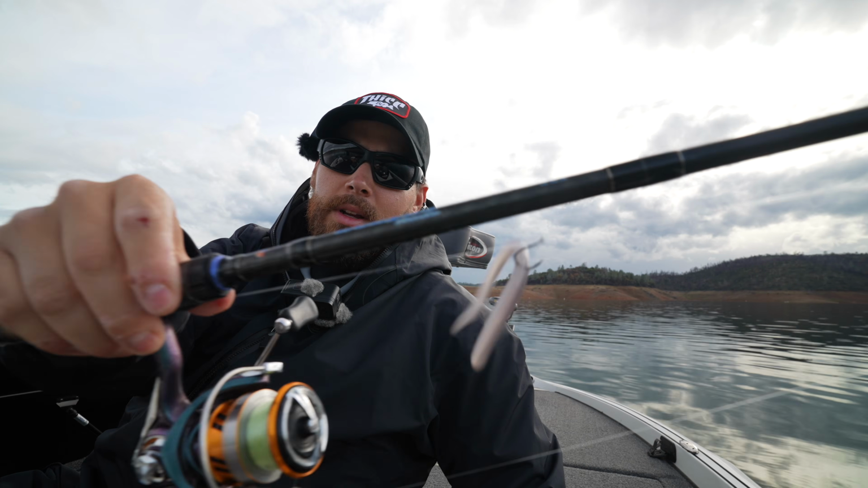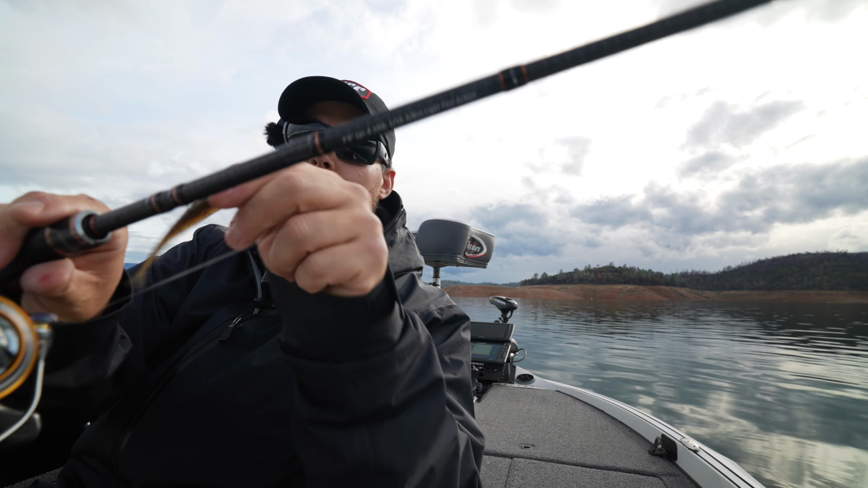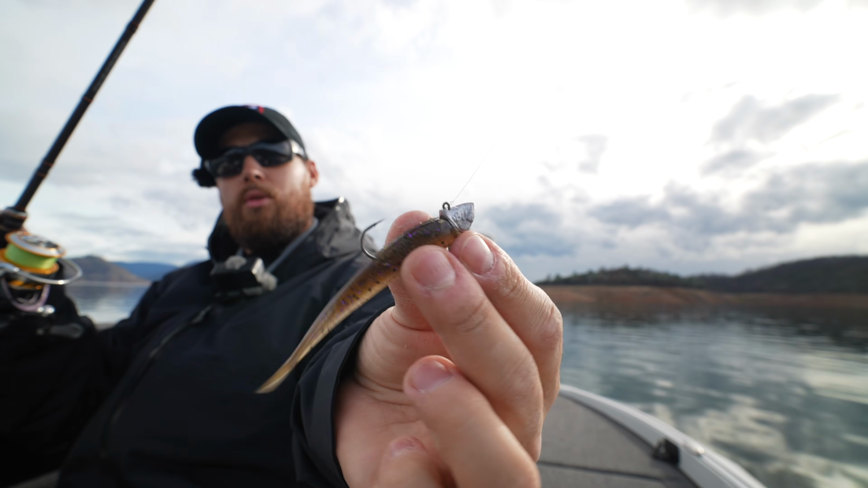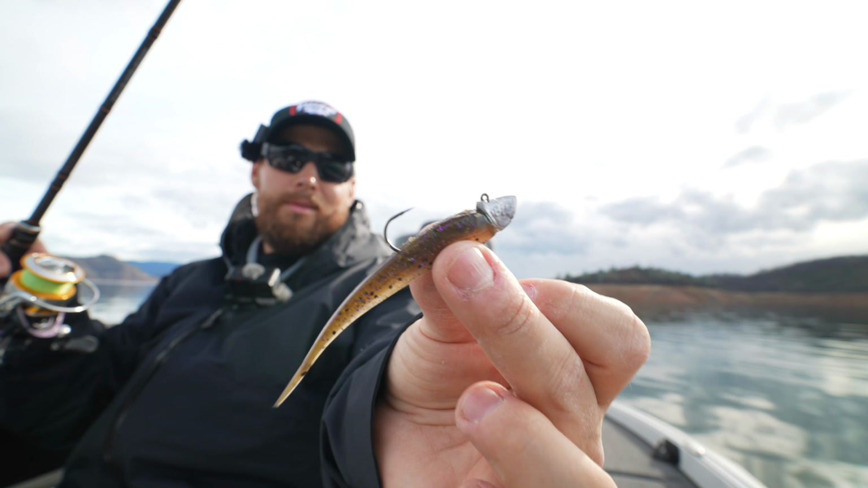The drop shot's been so consistent. Gotta have that thing out. And like the last video, we had our little finesse swimbait head. This is a 1/4 ounce with a little yum bait. I think it's called the sonar minnow.